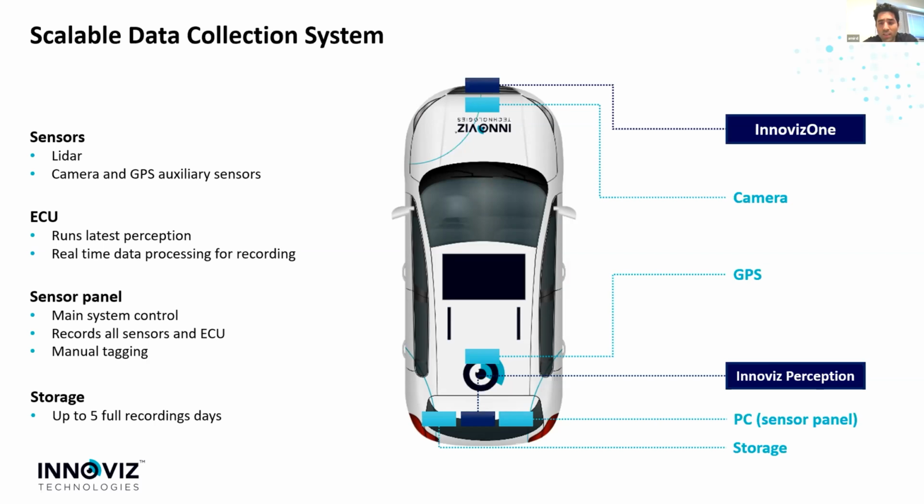Finally, we record data using proprietary software that just runs on a usual PC. This software is controlling and monitoring the data collection system, and also doing time sync between the different sensors.